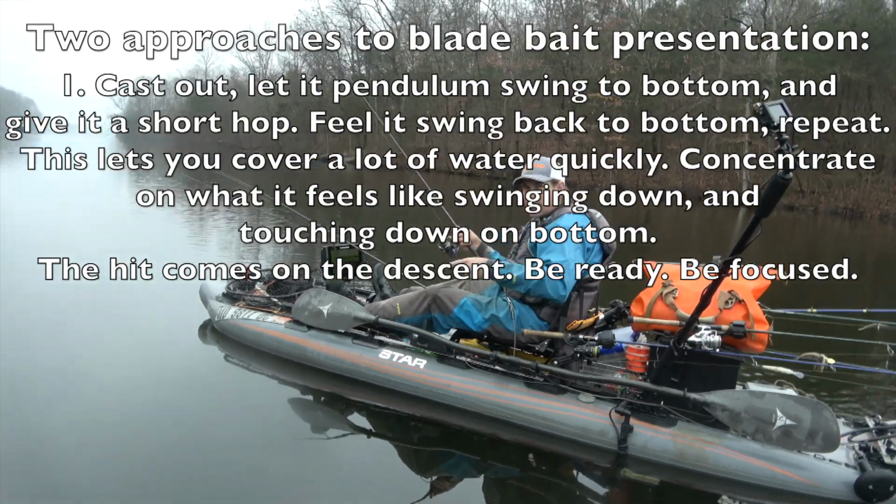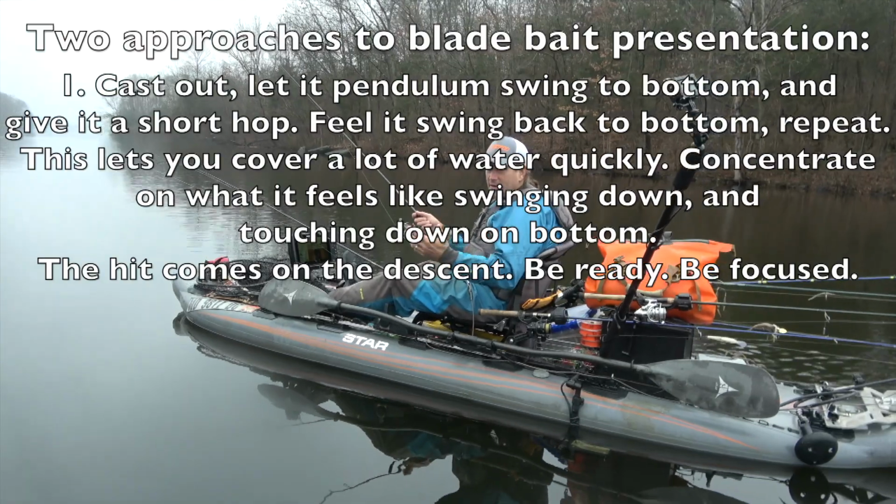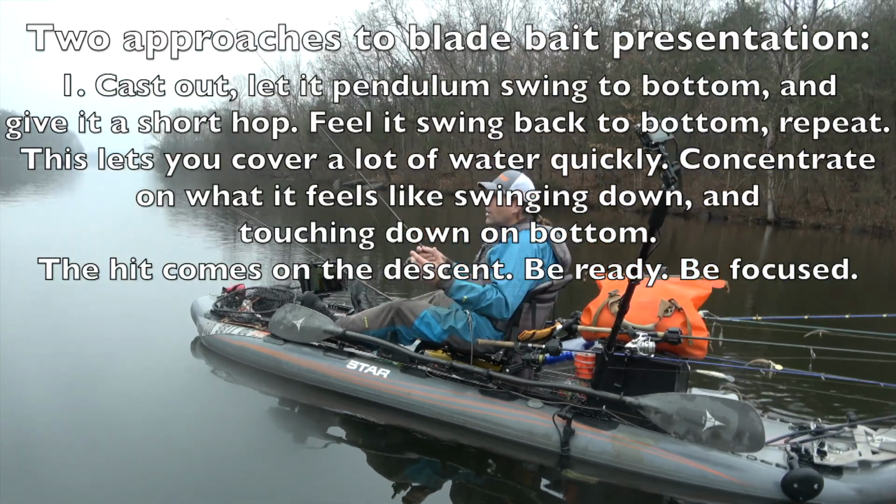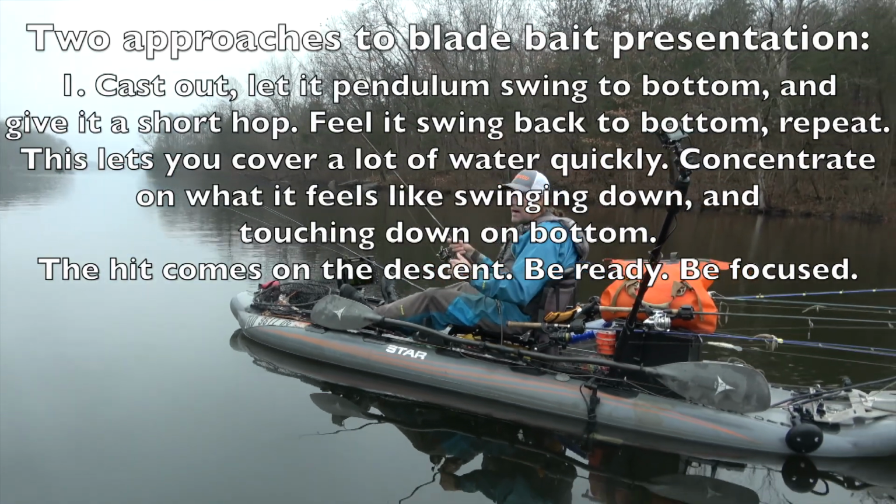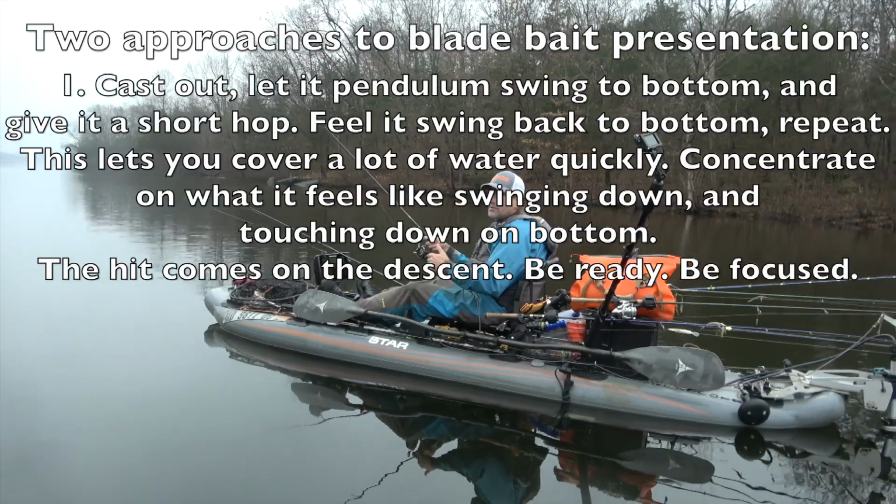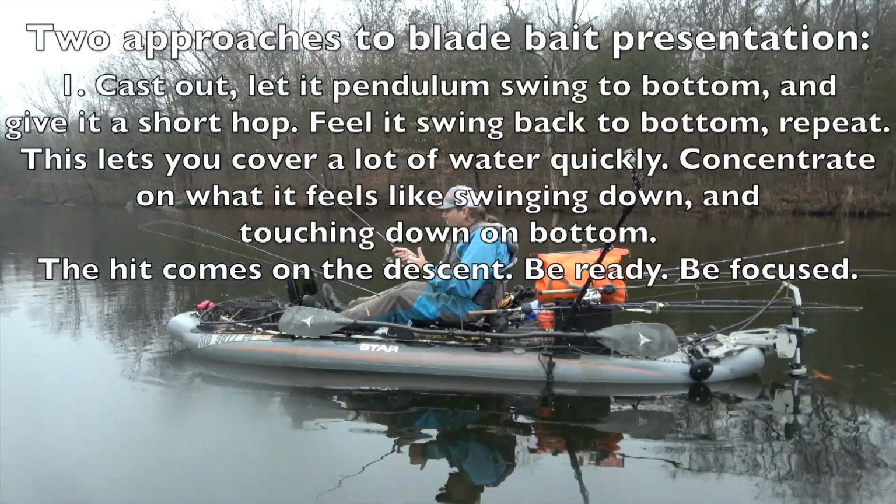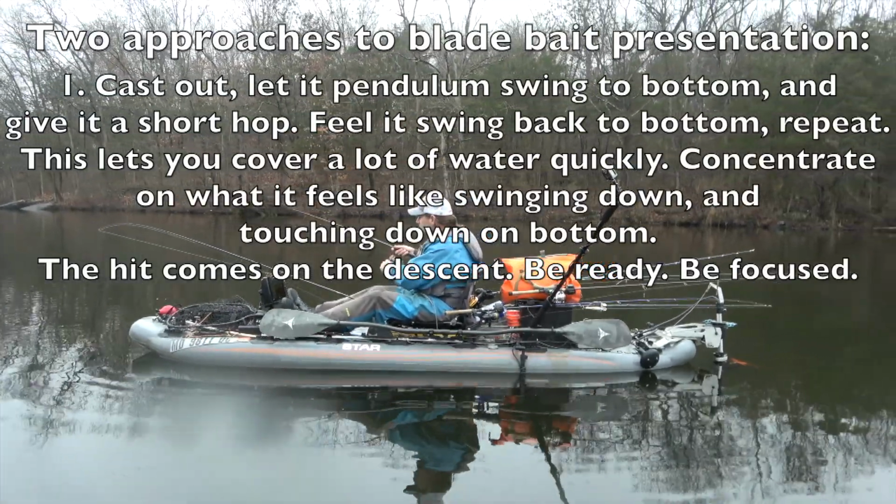because it's on the fall that you get bit. If you're waiting for the bottom and it never comes, like, it should have hit by now, and you go into the next hop, that next hop is usually when it's actually a hook set. The reason that I prefer, and I'm going to do it out here in deeper water just to show you,